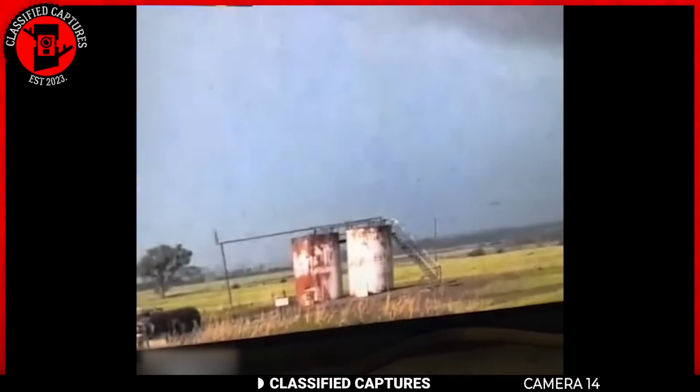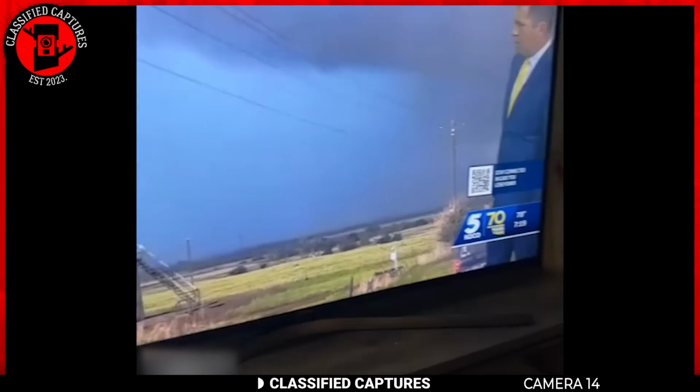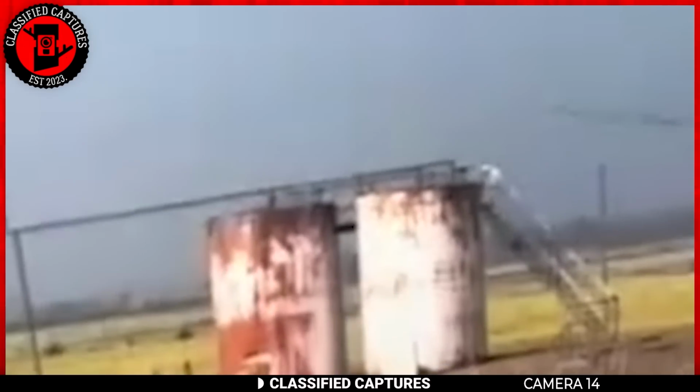Some think it's a bird, but I doubt birds can move that fast in the angles whatever it is on our screen was moving. Some in the comments section stated it was a Dementor from Harry Potter, while others thought it was a glitch in the Matrix.